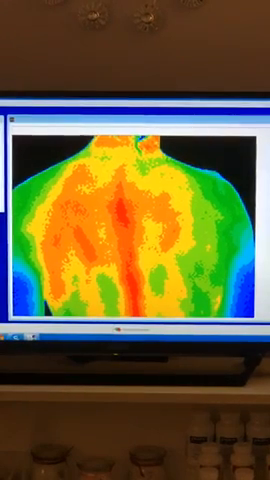All right, so here's, look at that scoliosis. Look at this crooked spot. You guys know more about me than most people do. I've got clips in my breast. I have scoliosis. Yeah, you can see how crooked you are.